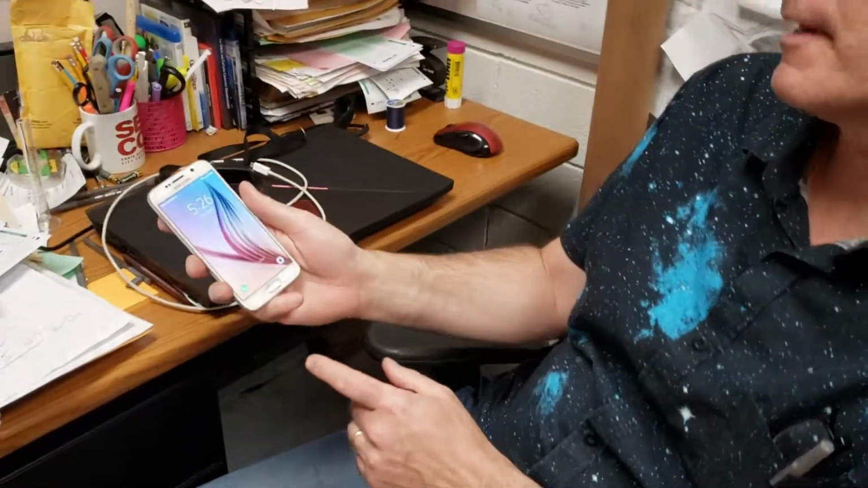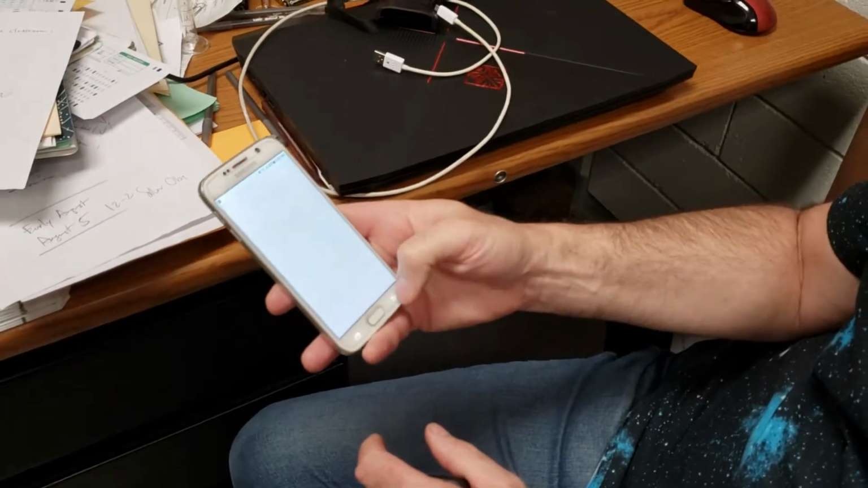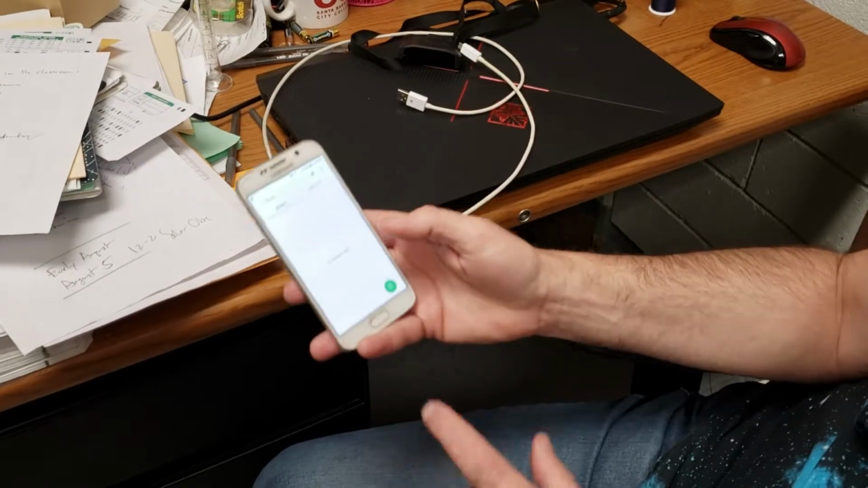So my phone is started up right now, and I'm just going to swipe it open. There shouldn't be any code on it. No code. Okay, good. Click this button to go home.